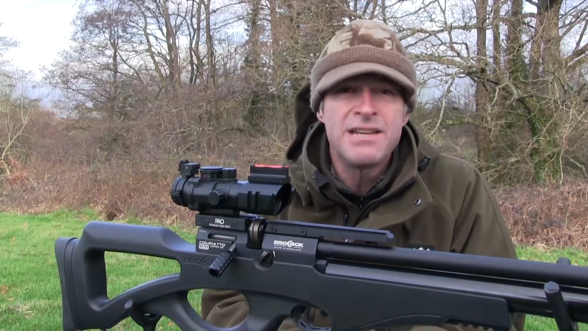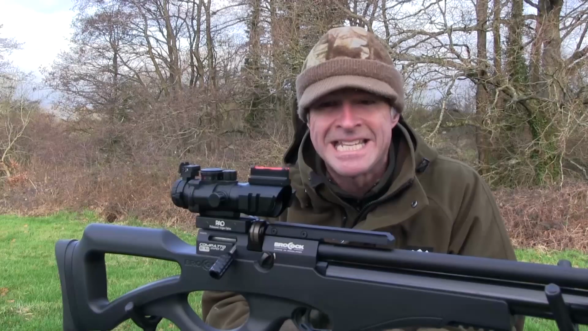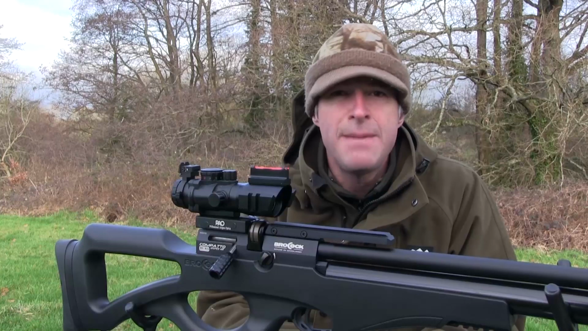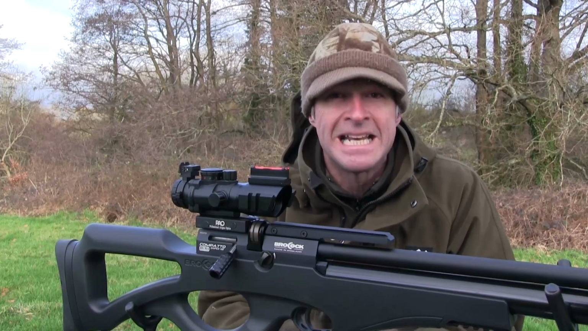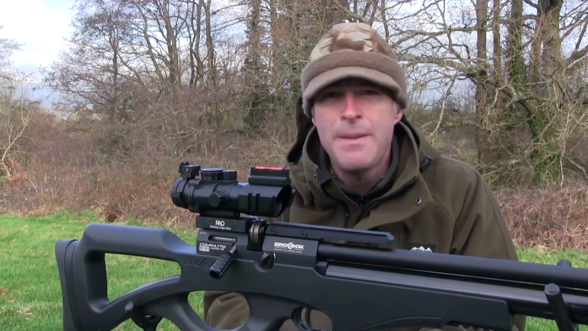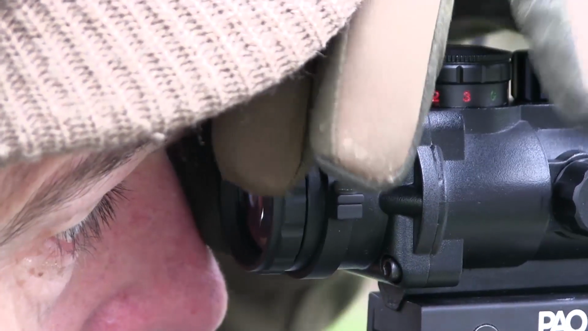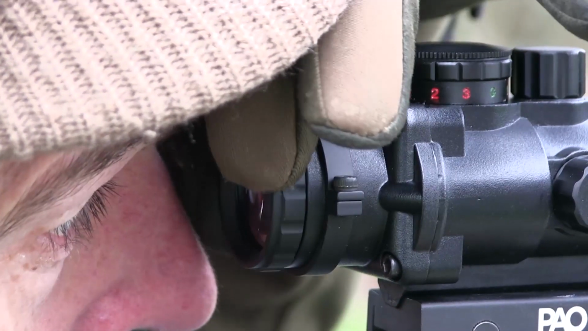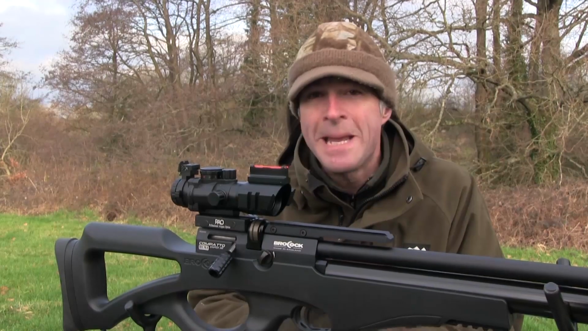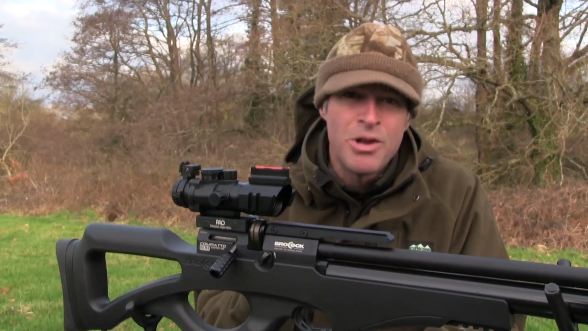The 4x magnification is fine for airgun use as long as you aren't really stretching the range. And light transmission via the multi-coated 32mm objective lens is surprisingly good. The reticle offers plenty of different aiming points without being too cluttered, which I really like. And the fast focus eyepiece means that you can ensure that it's in sharp focus for your eye. The reticle can also be illuminated in no less than 3 different colours, hence the Tri-Lume name.